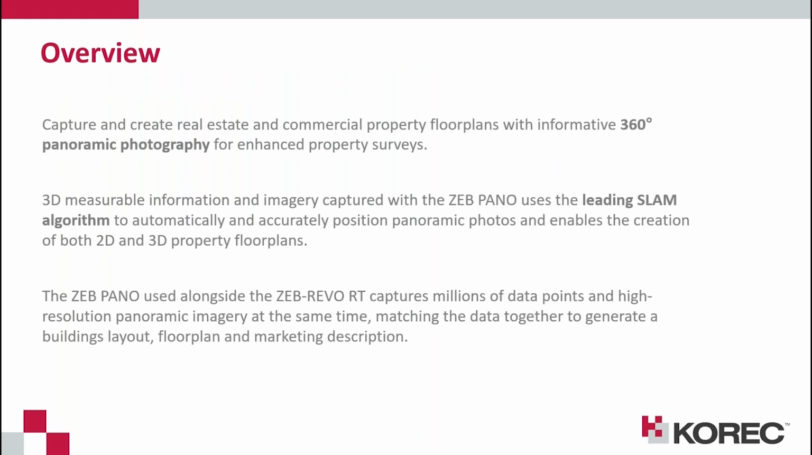So having that imagery alongside the point cloud really helps them understand that point cloud better. So a quick overview. As I said, the 360 panoramic photography is the real key thing of what the Pano brings. And there are specific industries of why we built the system. It was mainly for residential spaces. So being able to walk around and do a property survey and then have this additional deliverable that the client could essentially pay extra for, so that they could understand the point cloud a little bit better themselves.